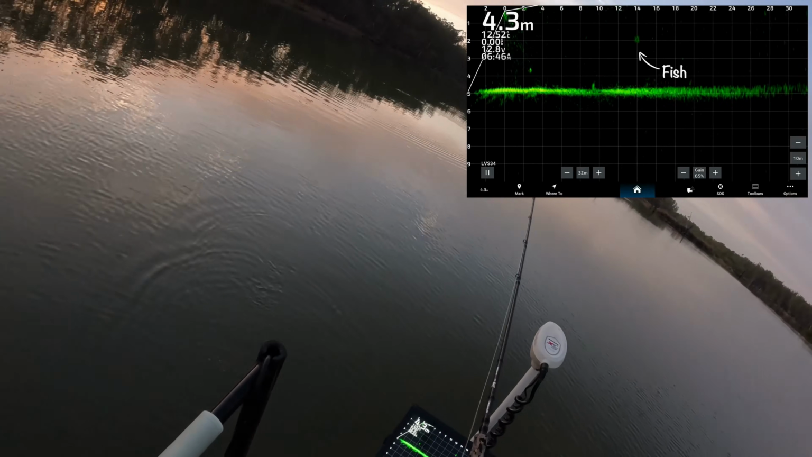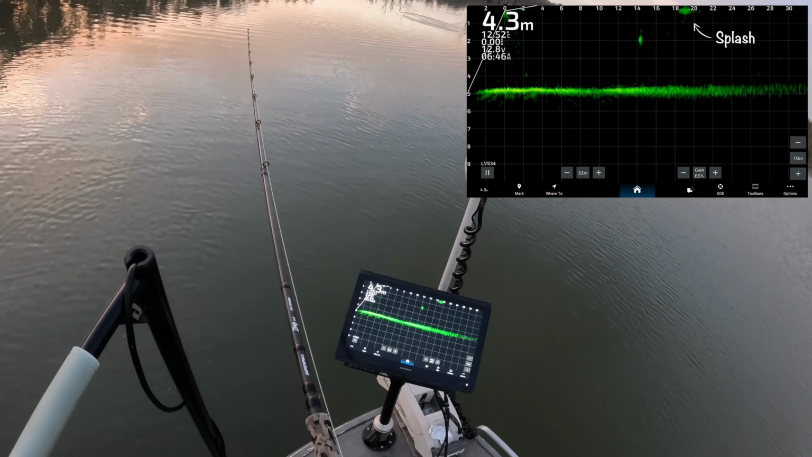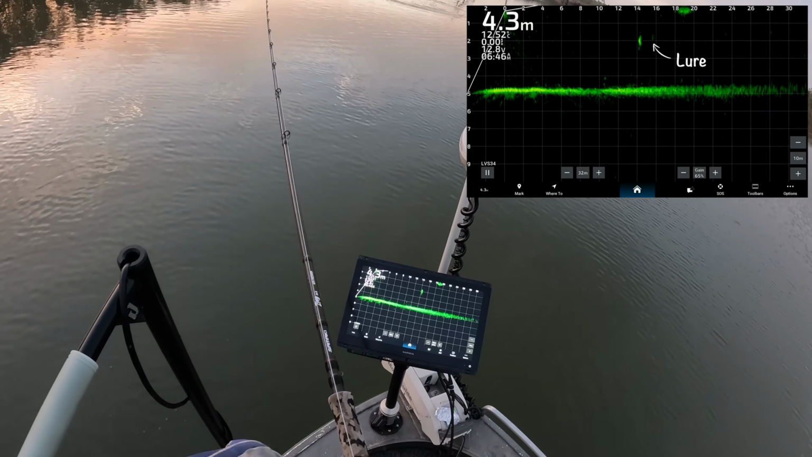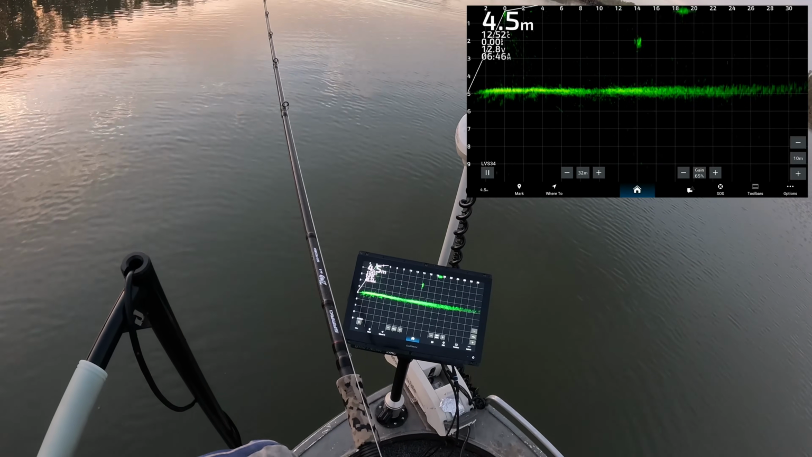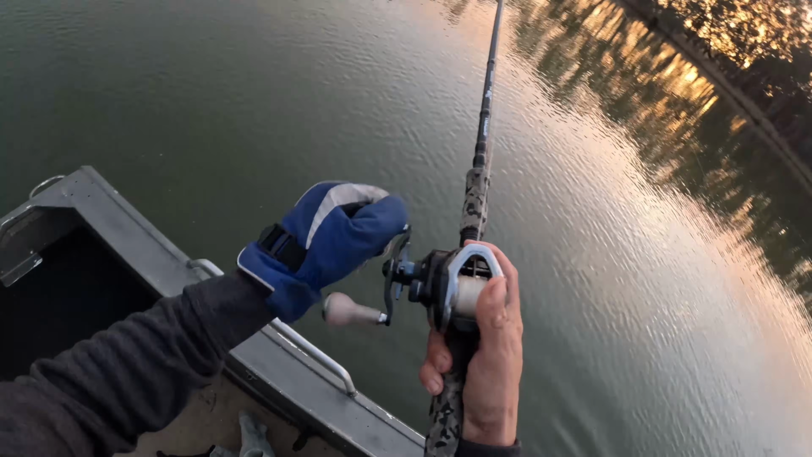Cod thumb me. This next fish is out at 14 meters and you'll see my splash there at 19 meters. I bring the lure to him. He quickly does a little 180, turns and follows and bang, and then he eats after a little follow. So that's a pretty standard bite for a Murray cod. Got him.